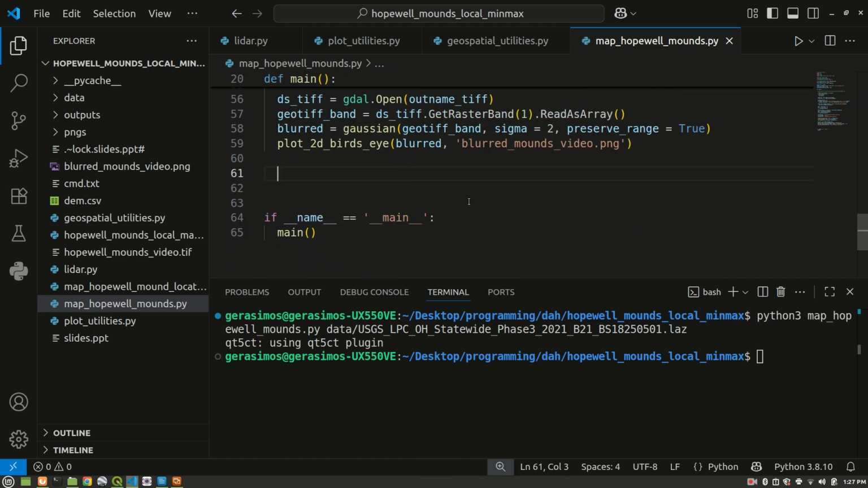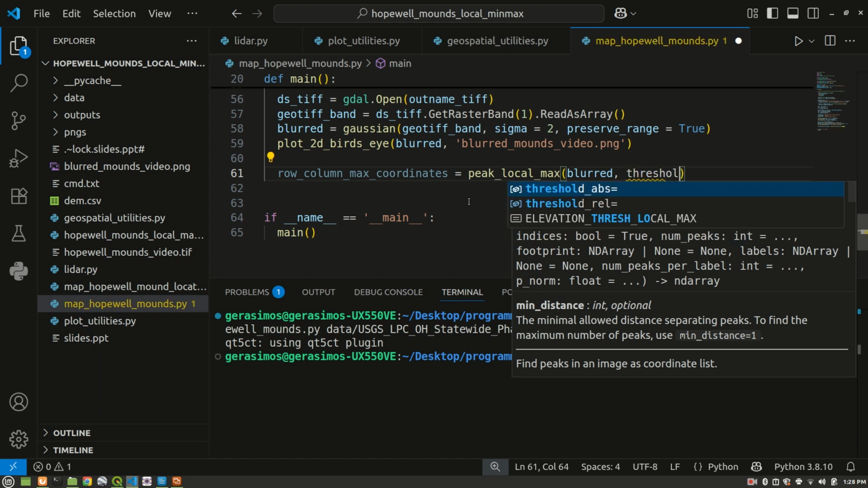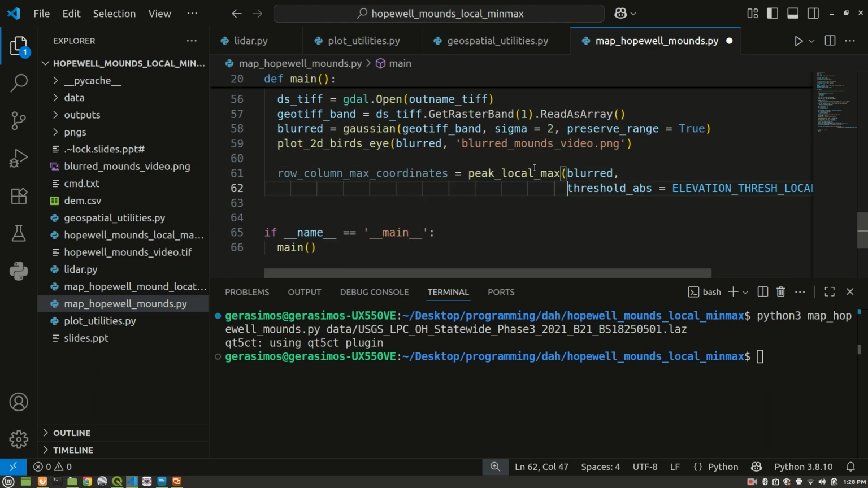So let's go ahead and do that. We're going to say here row column max coordinates, I guess these are the indices, equals peak local max. We're going to pass in our blurred 2D numpy array. We're also going to pass in a threshold, and we're going to use the threshold that we defined above, elevation local max. Alright, so we define that.